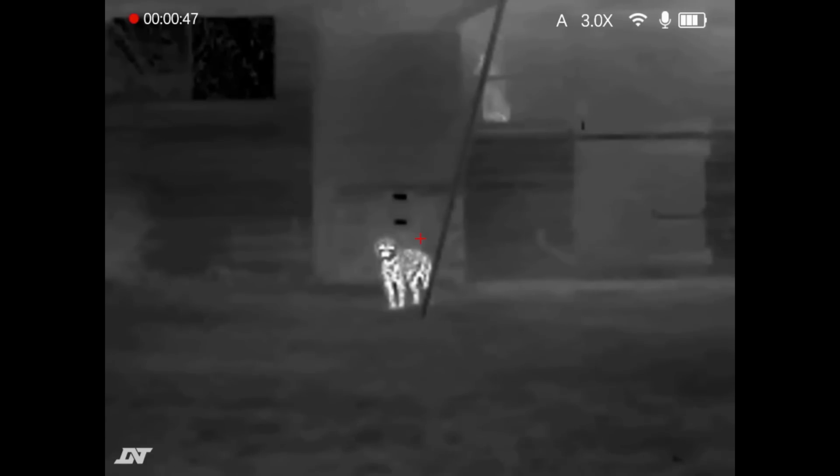So there we go. Then if you look up to the right hand side, you can see here same information as daylight mode. Only thing is, you'll notice a difference, that the minimum magnification for the thermal scope is 3 times, and what we do is I'll go up to 6 times, 9, 12, and 12 is the maximum.